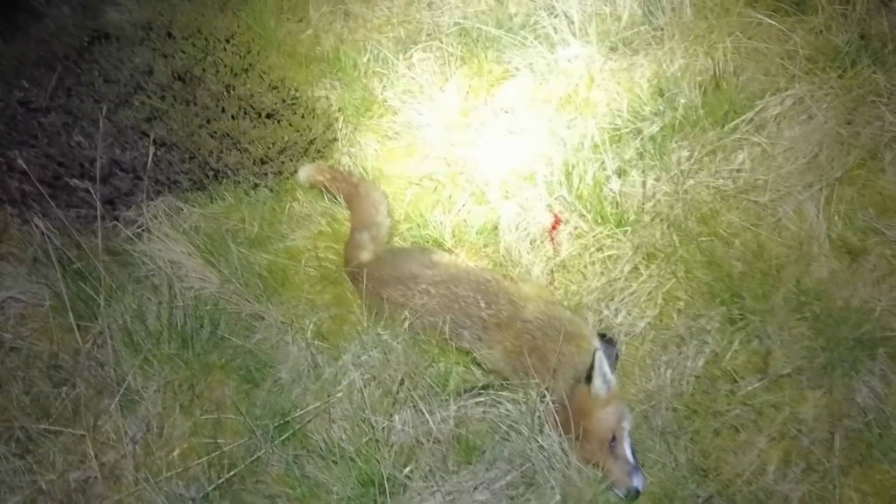Right, I'll have to hike out and pick that one up. They look close because of the scope, but that wall that you can see at the back is about 200 metres, so it's about 150 metres that the fox was at. Okay, so there's the fox. Let's see what it is. It's a vixen.